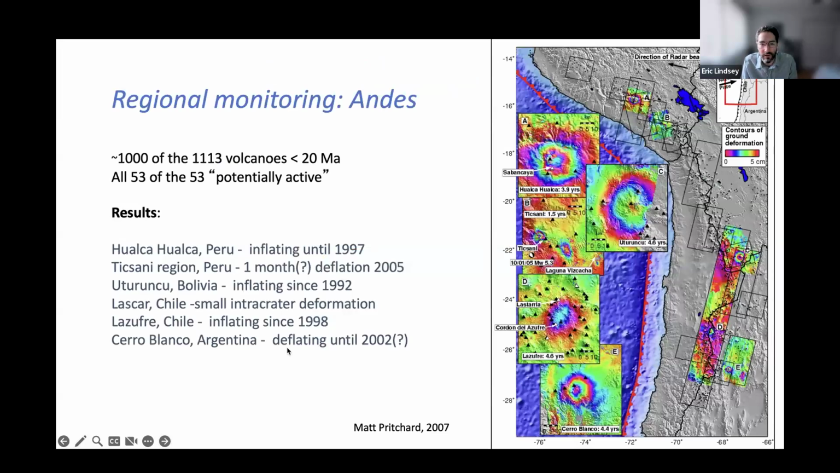And with InSAR, like in the Galapagos, you can map large-scale areas. So this is another old study from the Andes where they were able to use data to look at all sorts of volcanoes across the whole area. And you can see they highlighted all these boxes here. They didn't detect deformation in all of these, but they've highlighted the ones where there is ongoing deformation. And they were actually able to, surprisingly, discover some volcanoes that were uplifting that weren't known to be active. So this was a great example of monitoring.